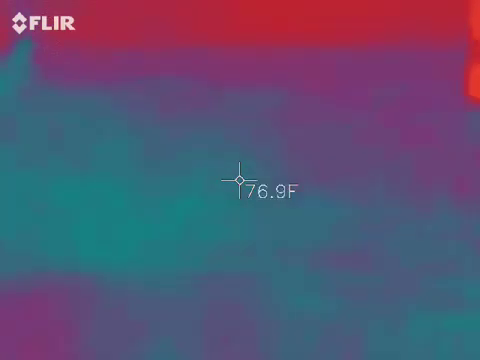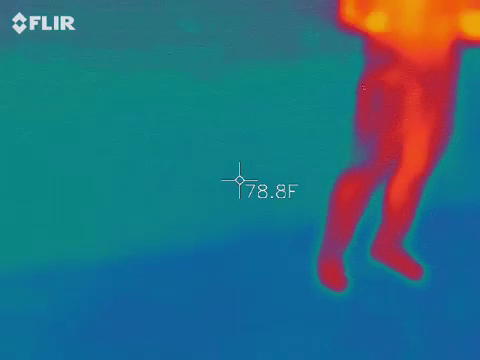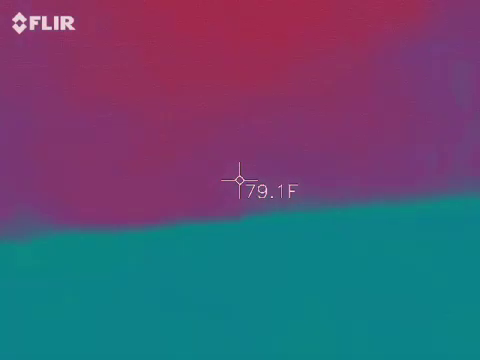So let's walk through this alley and go check out the next one. Gather some pictures, nice slow video. You can listen to your spirit boxes. Keep them at a level audible to you guys because we're going to be going by some houses.